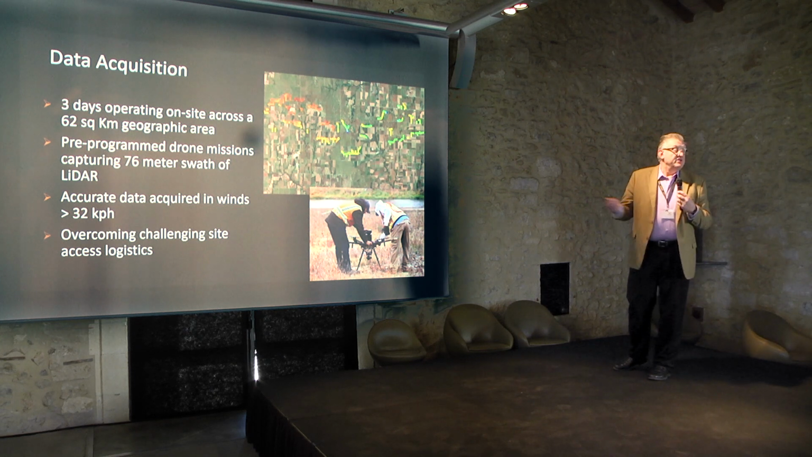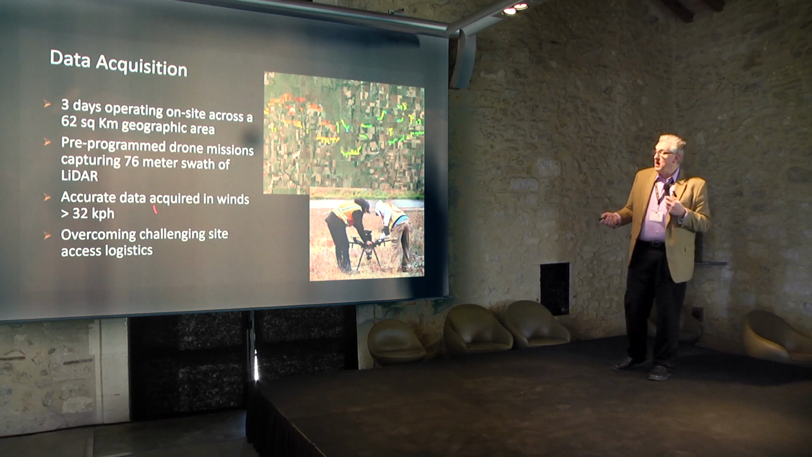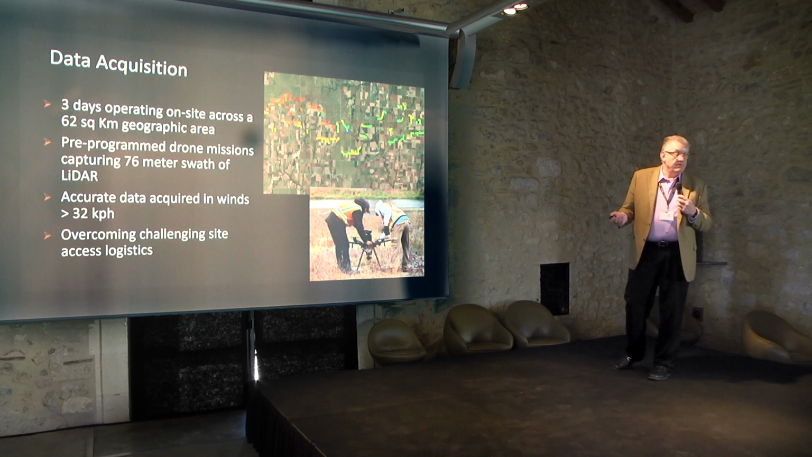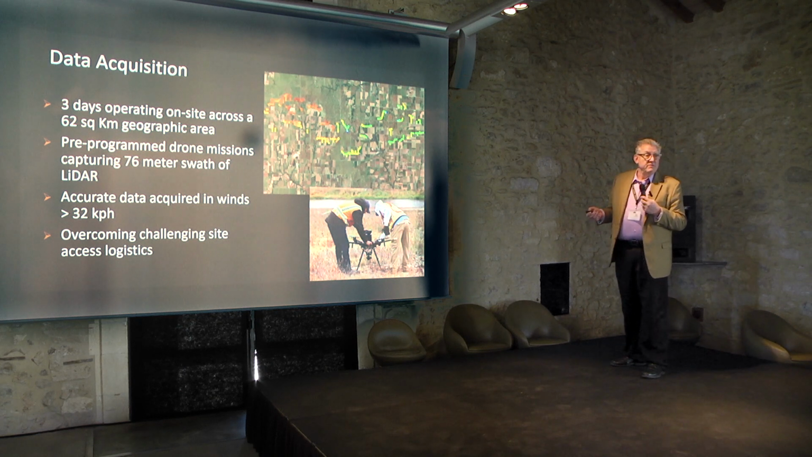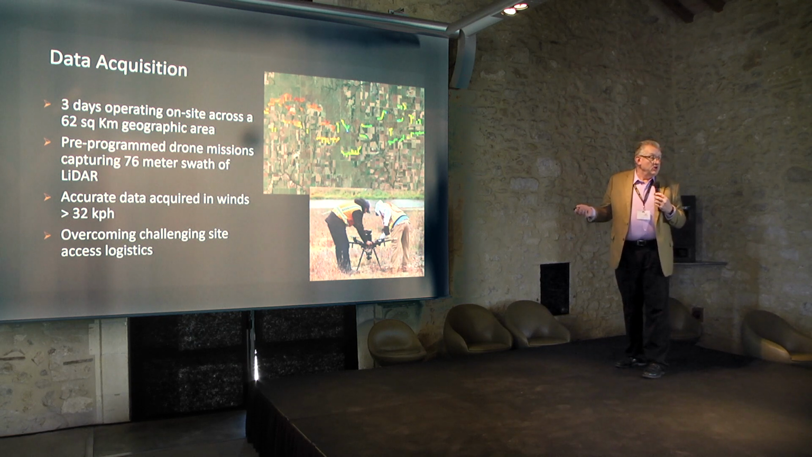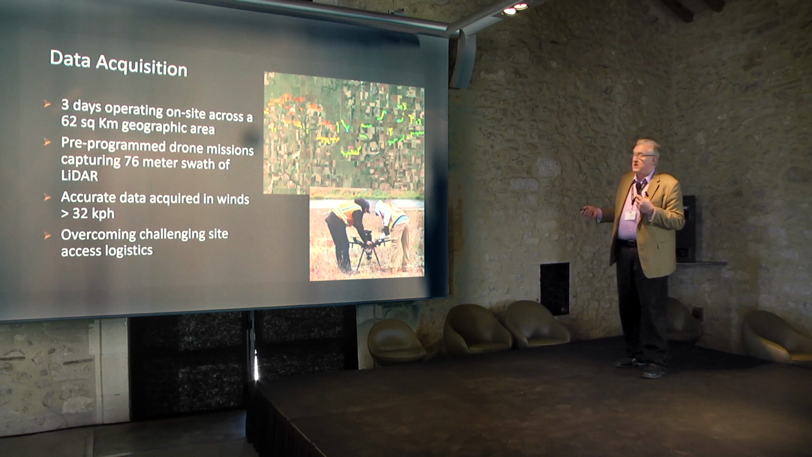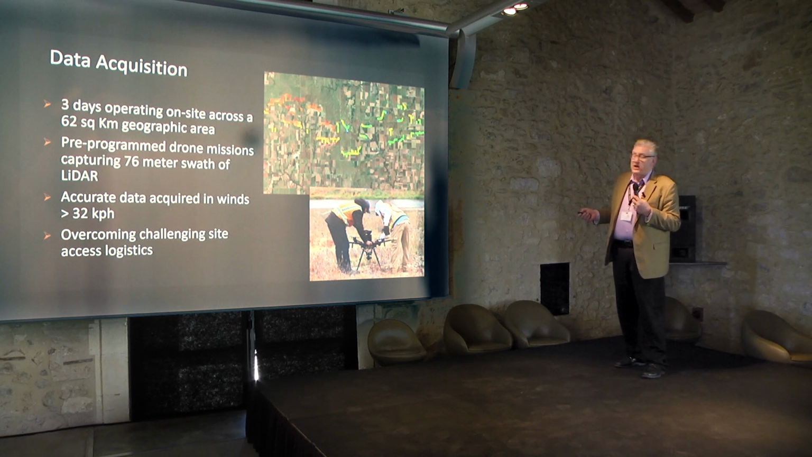Again, they're putting wind energy here because it's windy. We were able to acquire data flying our craft in winds up to 32 kilometers per hour. And then just the site logistics, because some of these sites are in the middle of farmers' fields, so sometimes you had to drag the device to a separate area to get a good launch